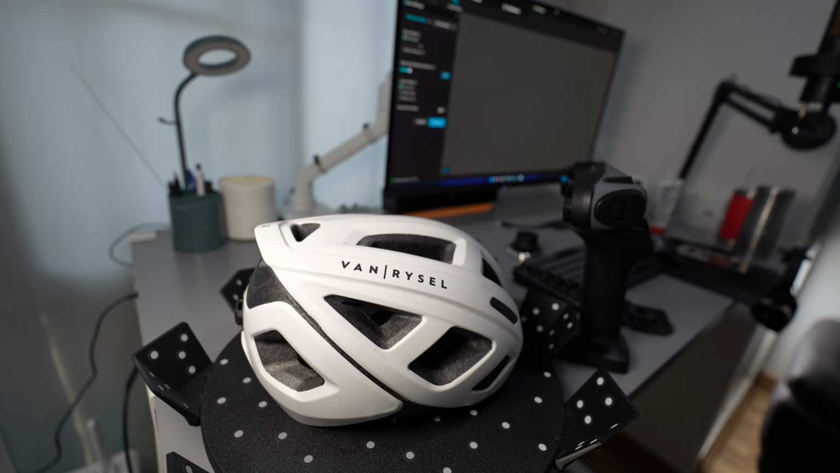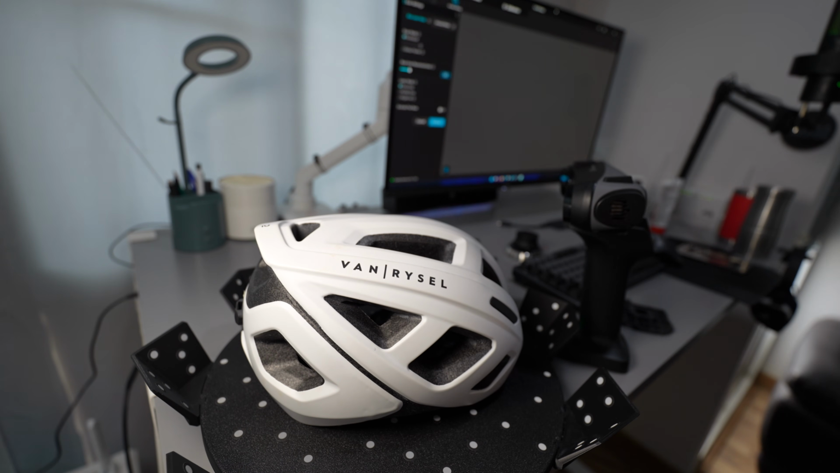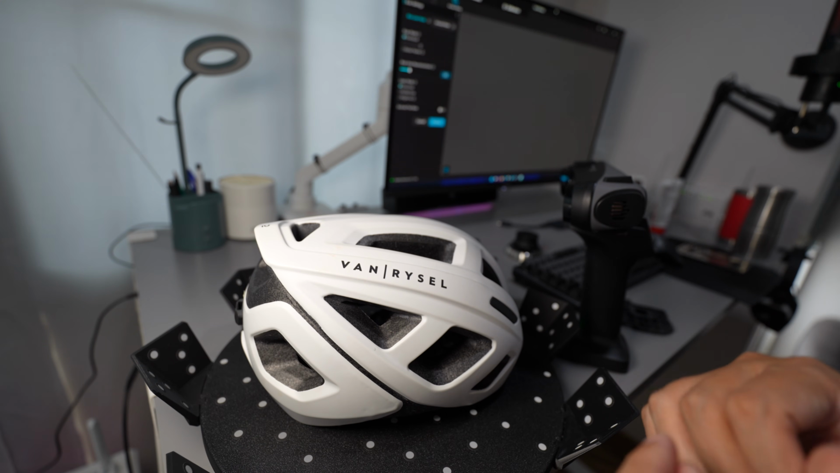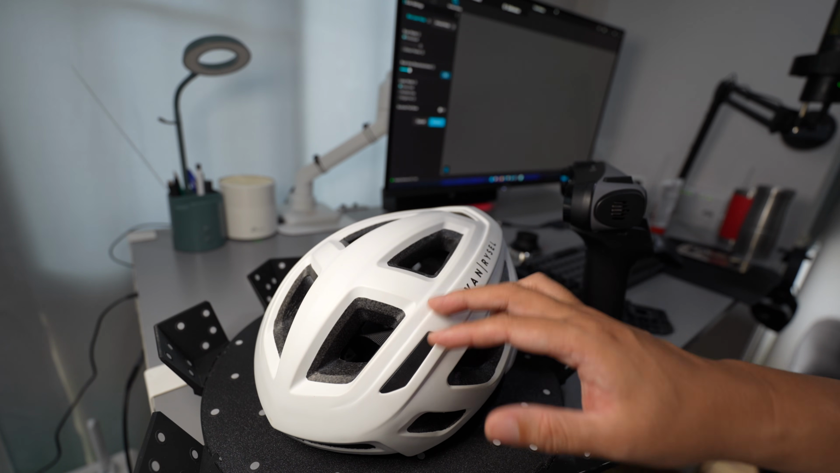Okay, let's talk a bit about the resolution. You're going to see a real-time resolution tab on your screen monitor. So resolution is the amount of detail that is going to be produced by your 3D scanner during scanning. For a helmet this size, it has no detail. It's just a flat face with some edges.